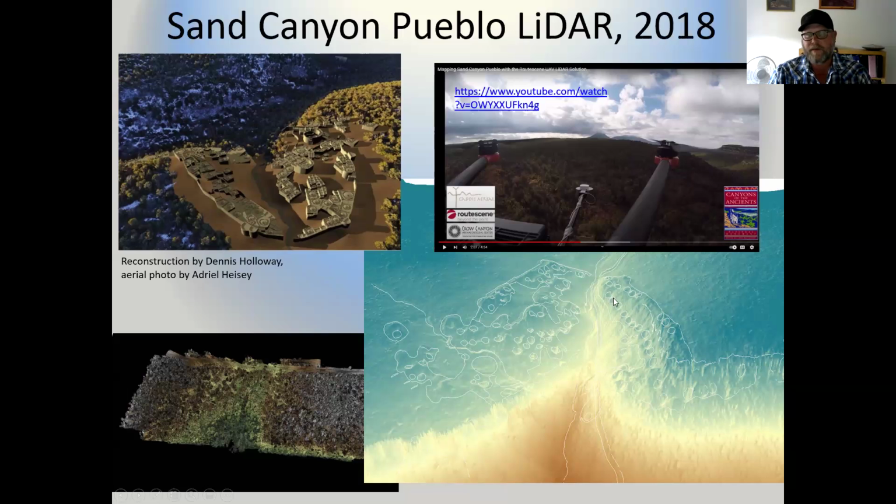Hopefully on the right-hand side you can see all of these white circles. Those are kiva depressions, like kiva 107 that we just saw on the last slide. They line up really well with where the bare earth model suggests they should be, as well as the great kiva, the D-shaped structure, and other things. It was a really interesting project that I think showed the utility of doing drone-based LiDAR in this part of the world, especially in heavily vegetated contexts, a little prior to the release of publicly available LiDAR data that we'll talk about in just a second.